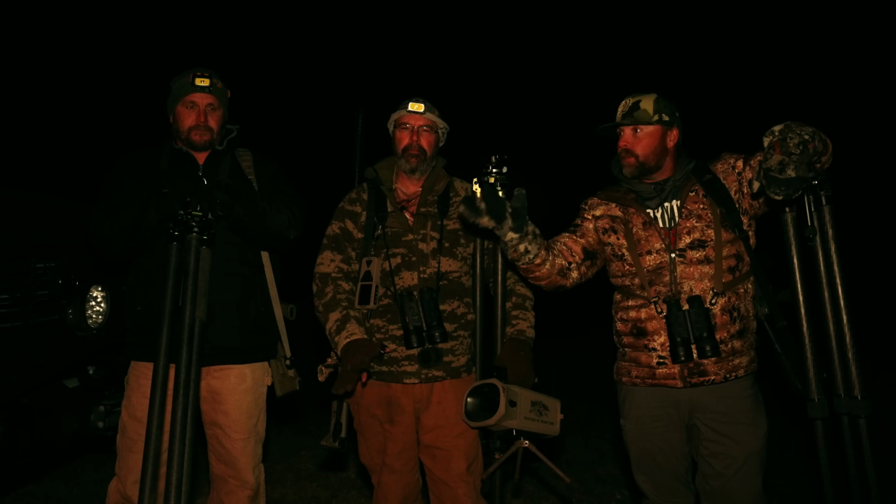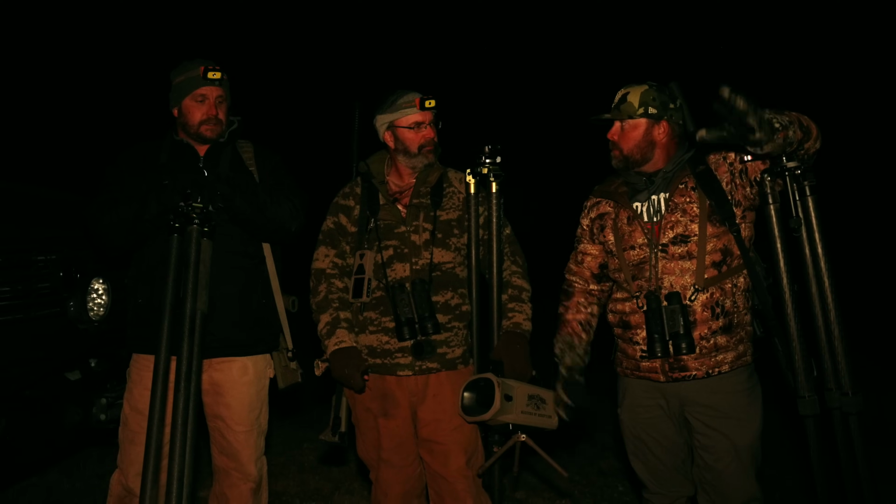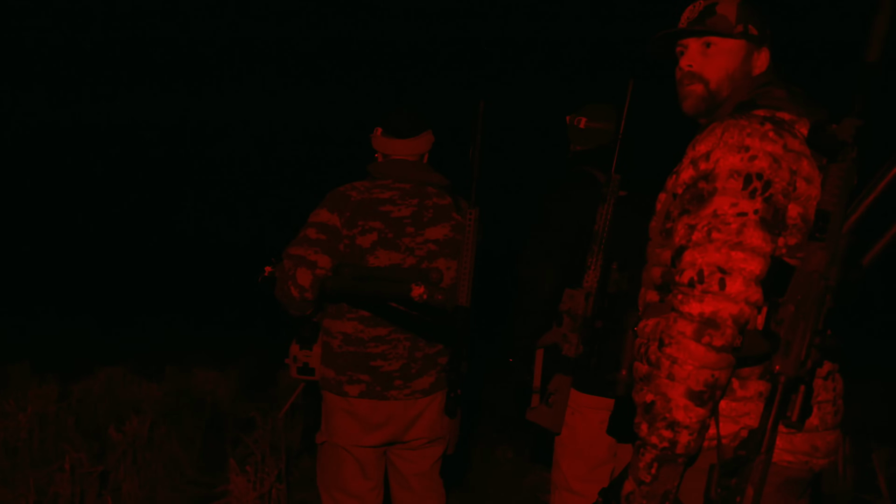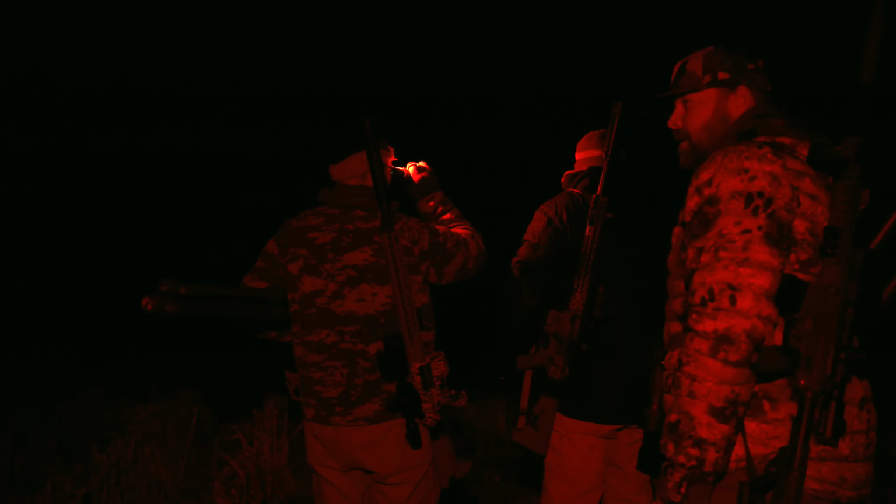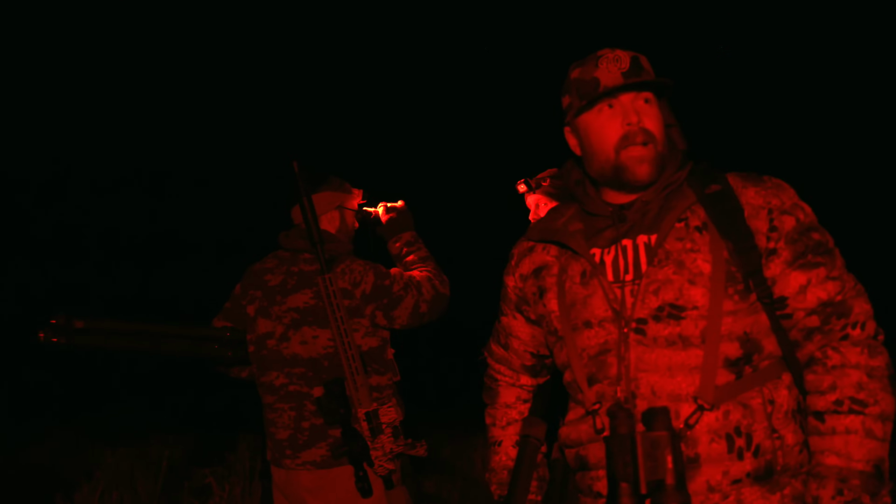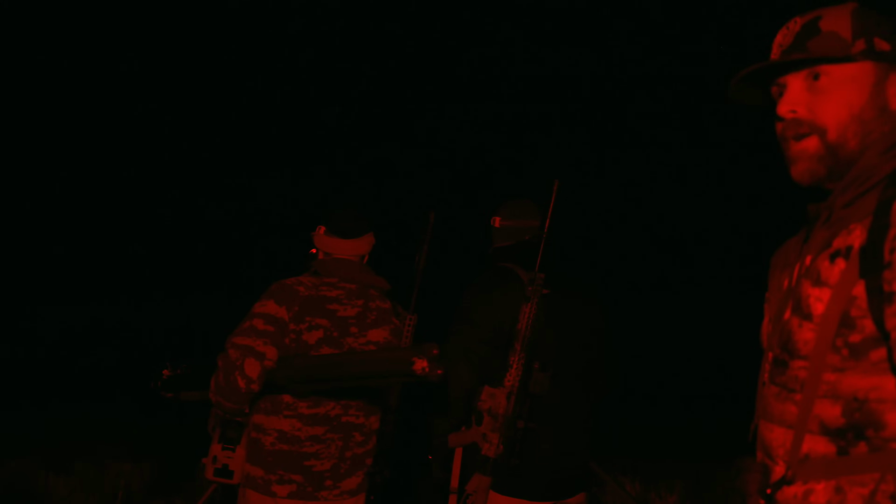First stand, we just pulled in right off the highway. We're going to walk in. Field, timber, everything you get down here in eastern Kansas. So let's give it a go. The hardest part about thermal hunting is you have to know exactly where you want to stand, because little pieces of micro terrain can really hose you.